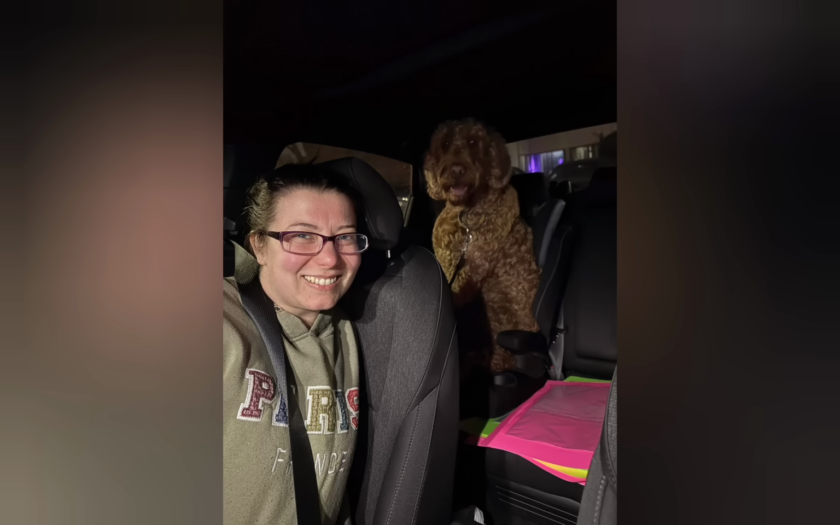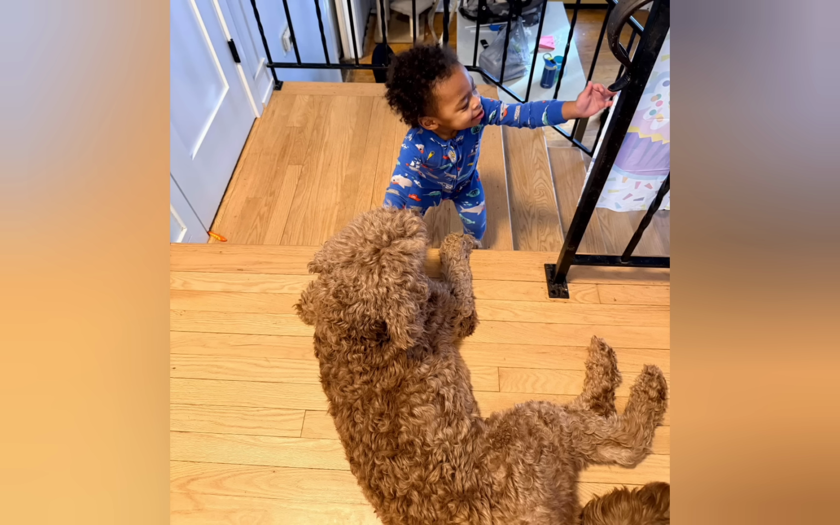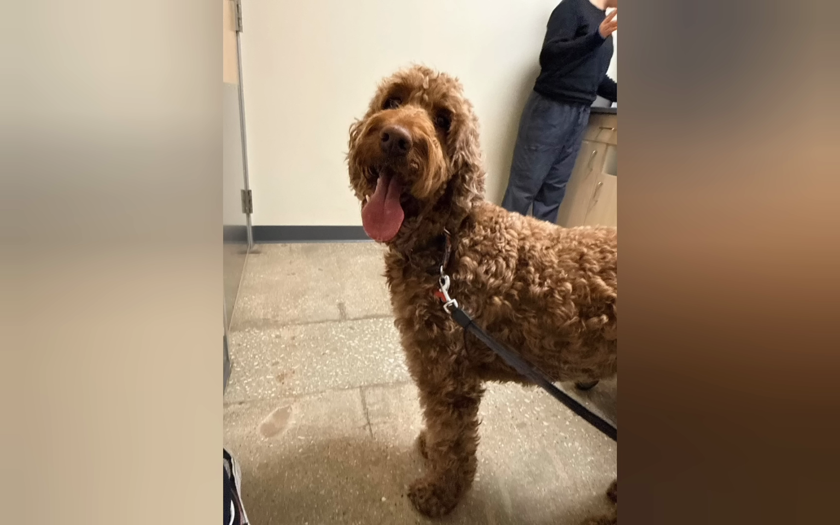So we don't always recommend calling out to the dog. Typically the dog will go in the other direction, like Bourbon did earlier in this exact case, but the dog had snapped out of this heightened state because of the scent of his owner, and he was definitely ready to come home and ready to see her, and her special call did the job. So Bourbon is back, some sore paws, but doing great, got a great checkup from the vet.